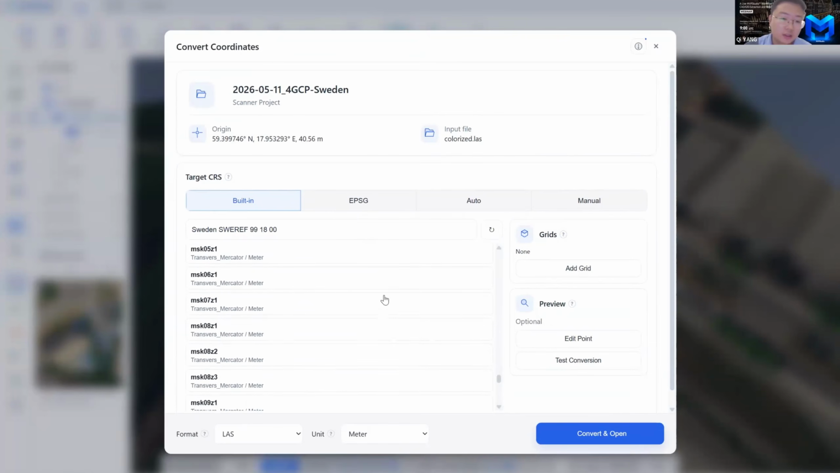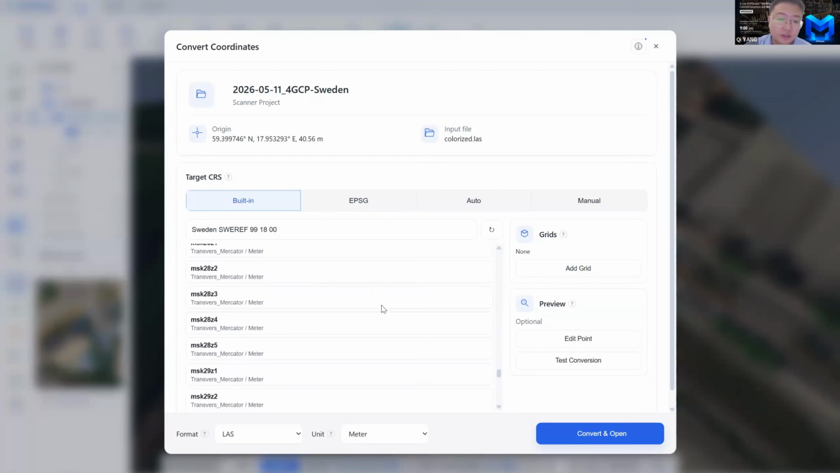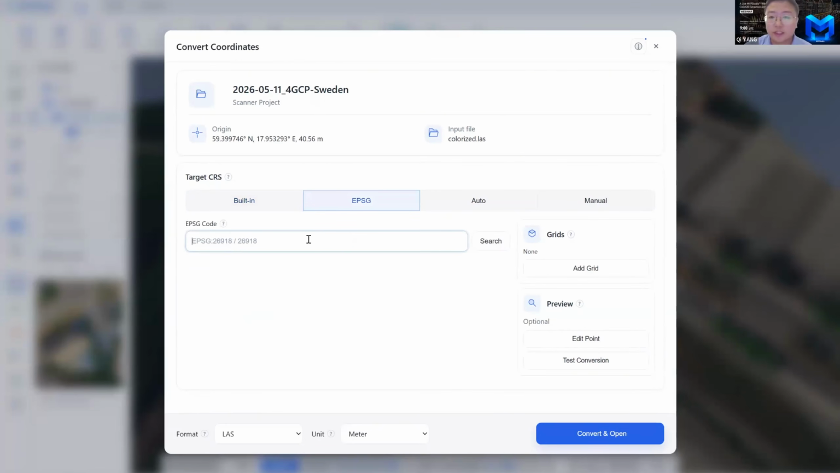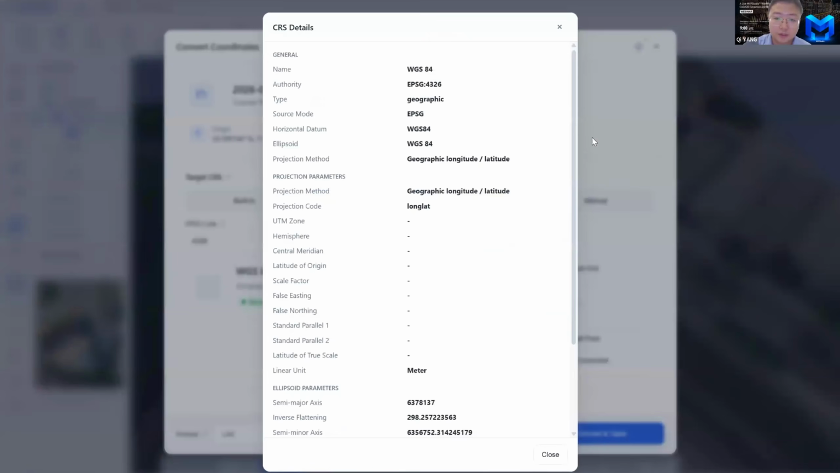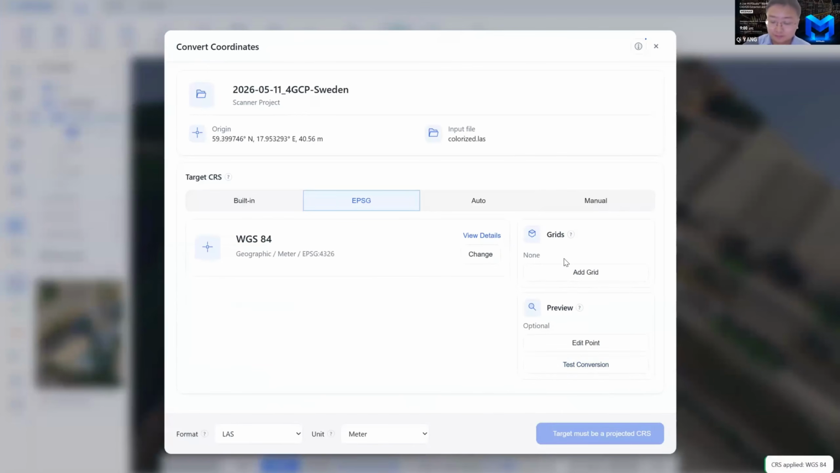And if our customer has more ideas about some local coordinate systems, then we can also input them and put them together. You are also able to use an EPSG code to identify the coordinate system, and it's really easy. You can search the EPSG code, view the detail, attach it, and run the coordinate transfer.